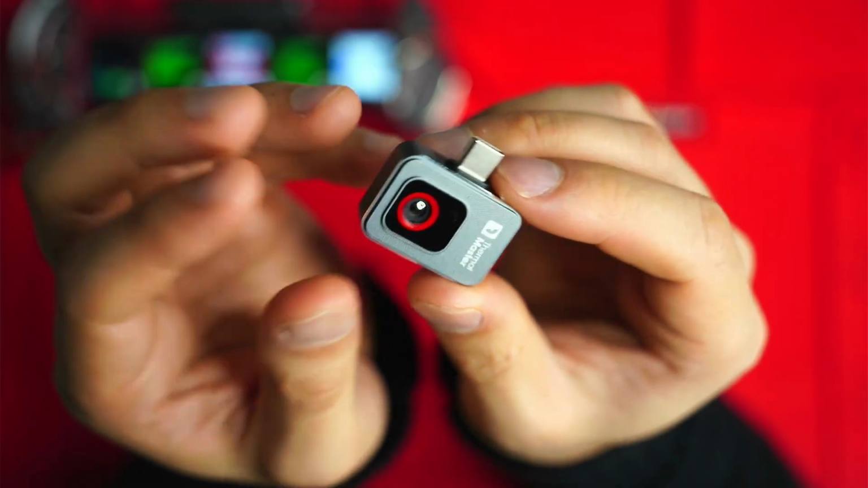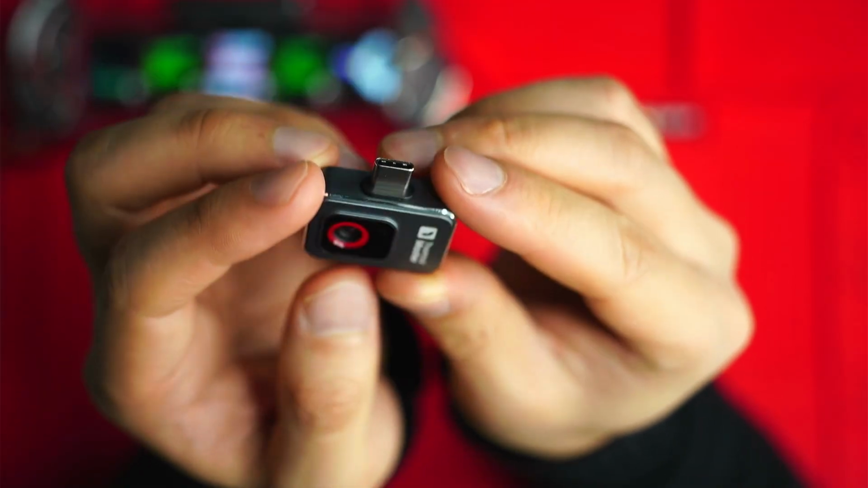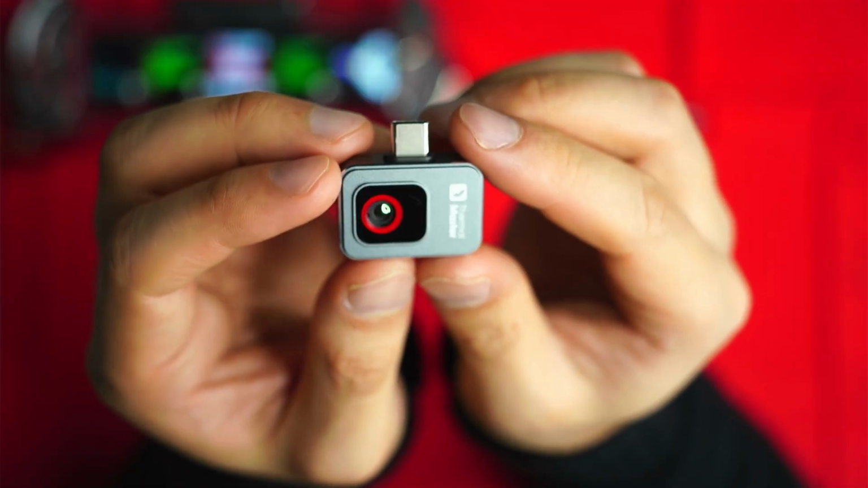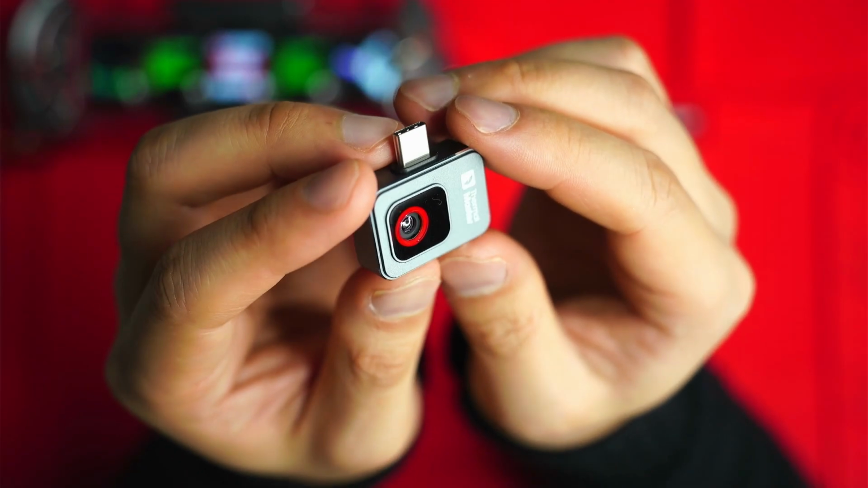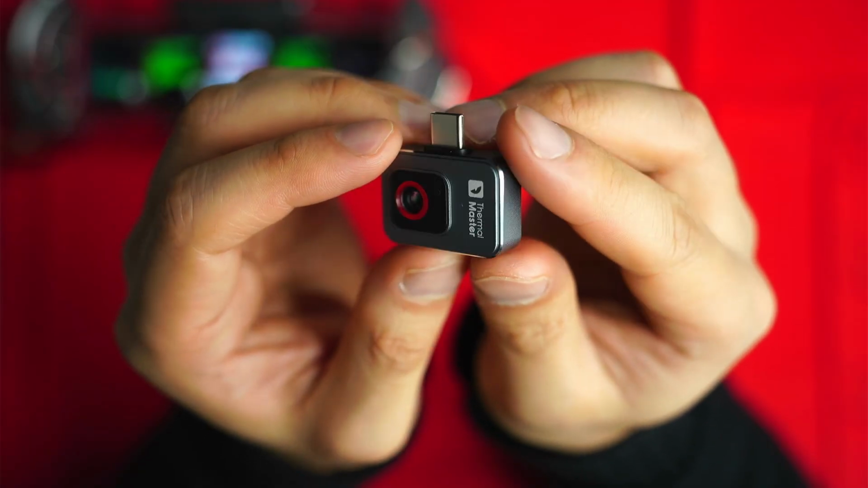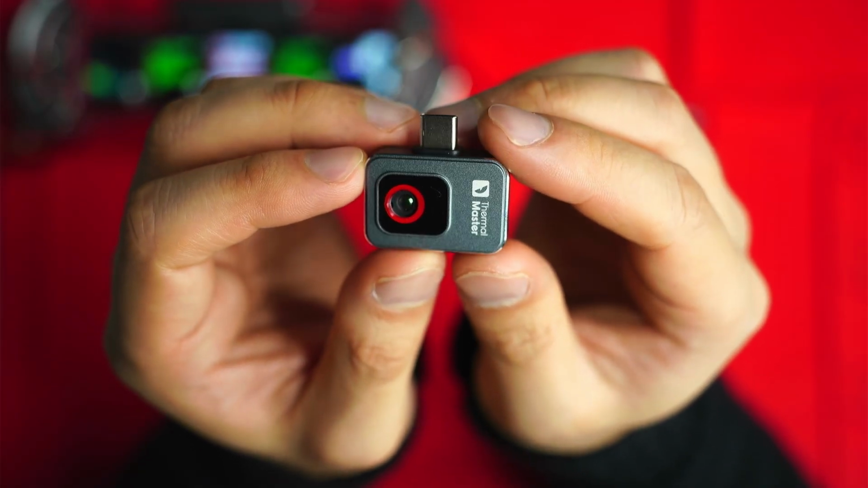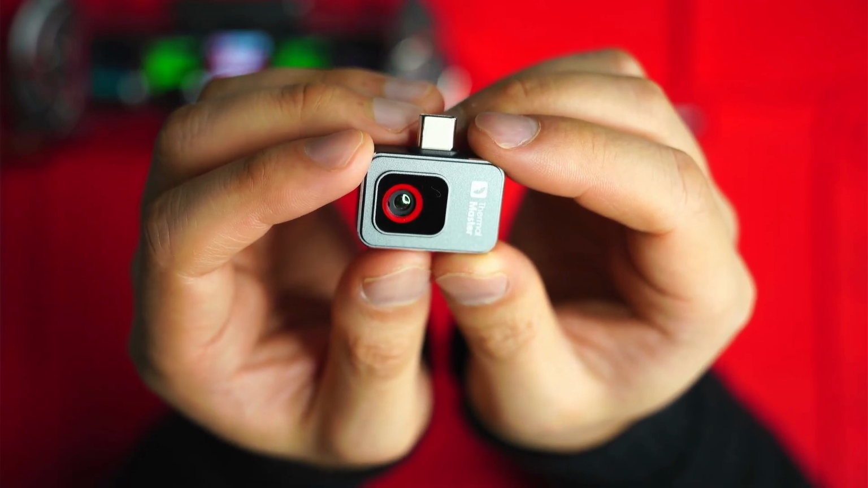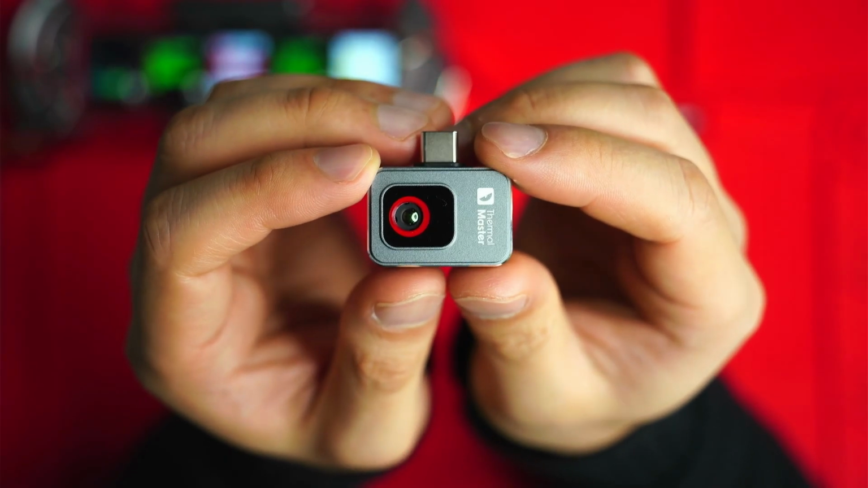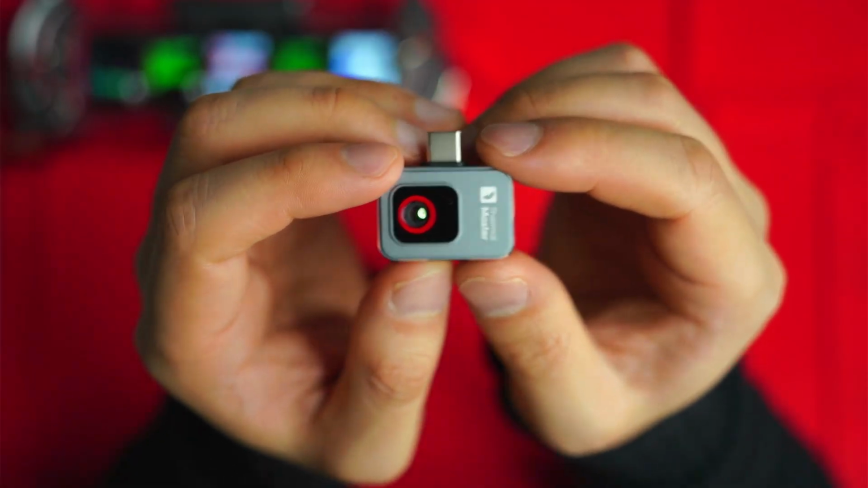It actually feels almost too light for what it is, and it's 256 by 192 pixels infrared resolution, 25 hertz, decent sort of smoothness, and it's capable of measuring between negative 10 degrees Celsius to 600 degrees Celsius, 40 millikelvin as well, which is fairly standard in terms of sensitivity.